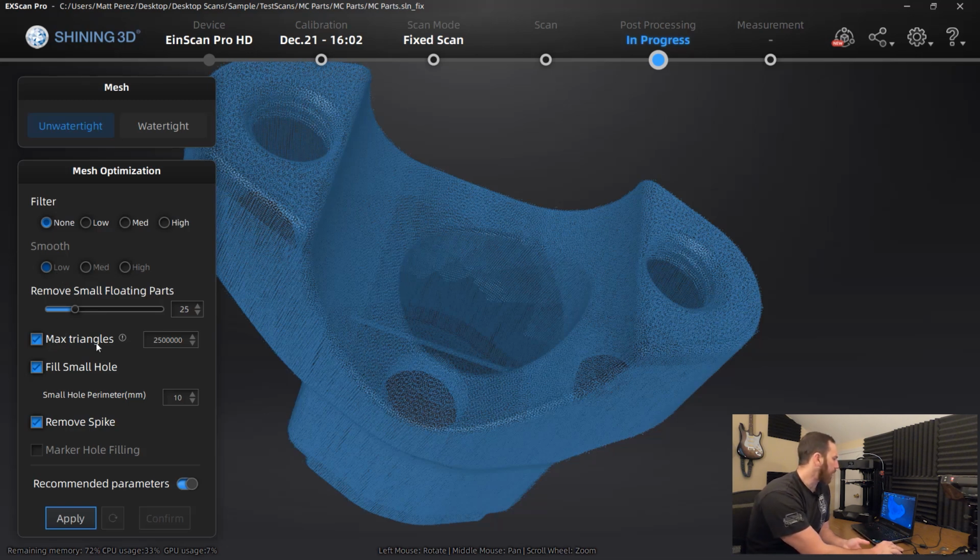So the max triangles, this is actually quite a bit higher than the number of triangles we captured. I'm not going to limit it here. When you're getting your scan data, it actually shows you the triangles in the bottom right corner, so you'll be able to get a feel for how many you're pulling in, even though it's capturing points and not triangles at that stage.